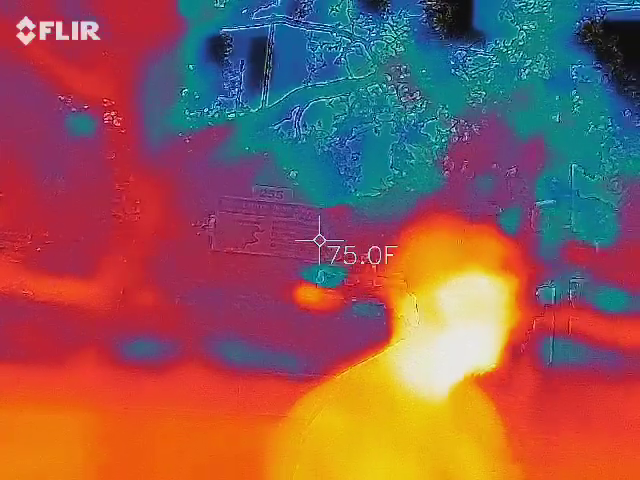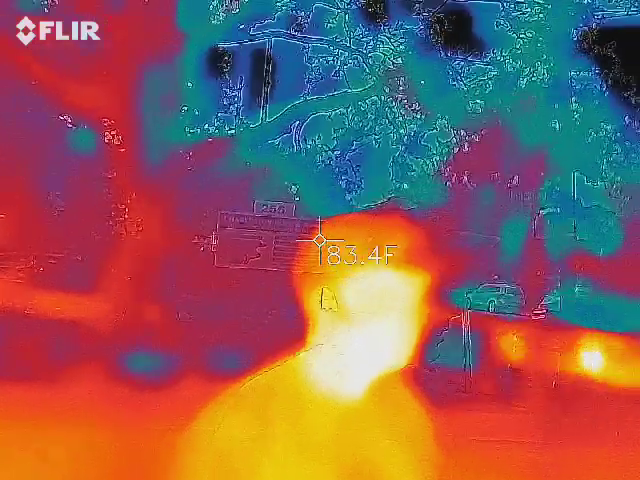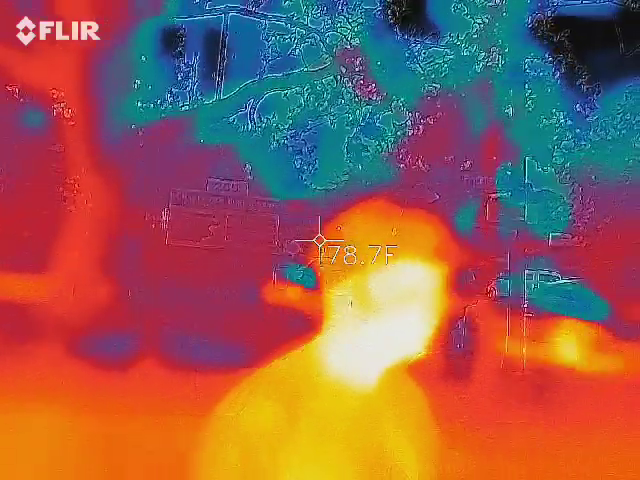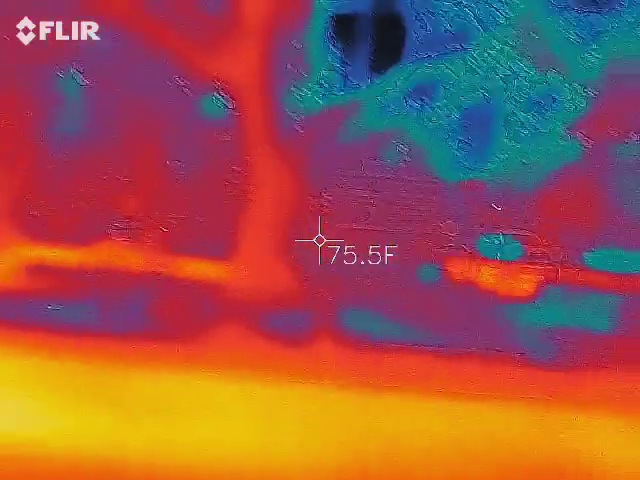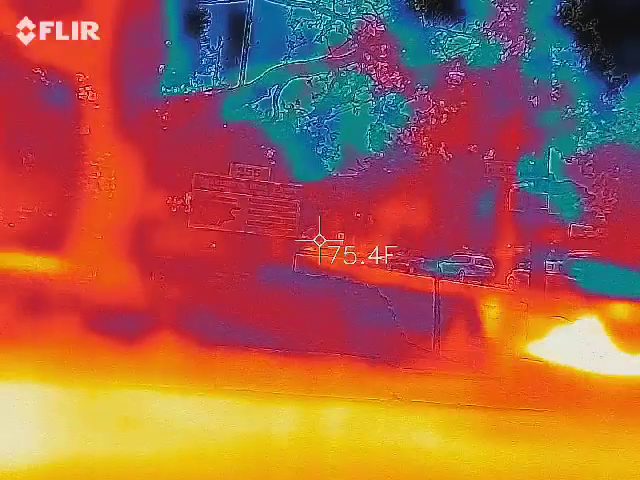So lasers in the city of Charleston will get me a $5,000 fine and probably a week in jail. So very responsible. He's really trusting you. So I don't want to point these at helicopters. No, definitely not.